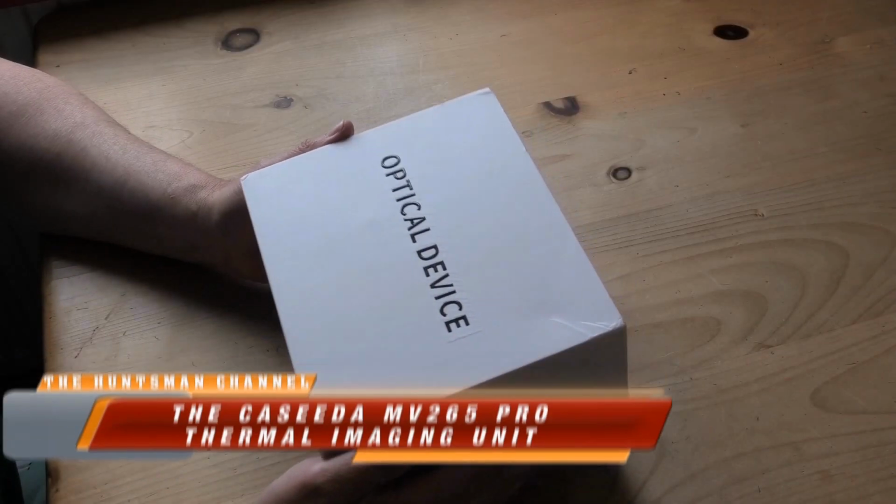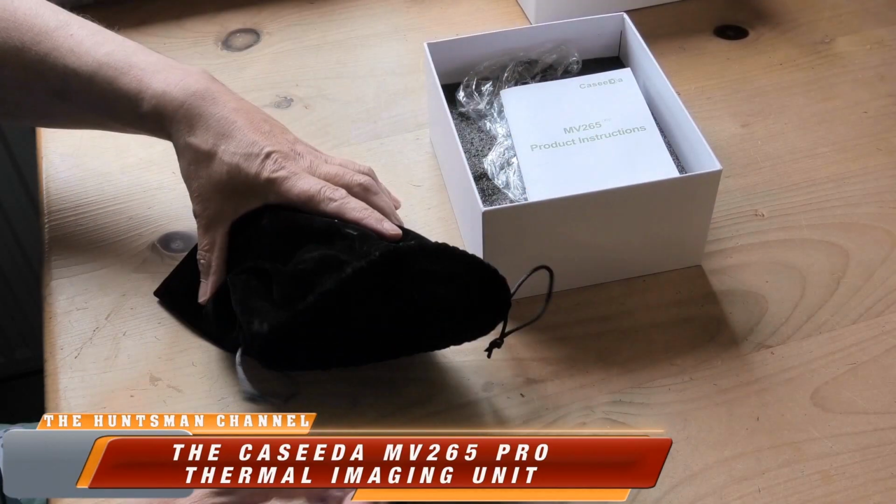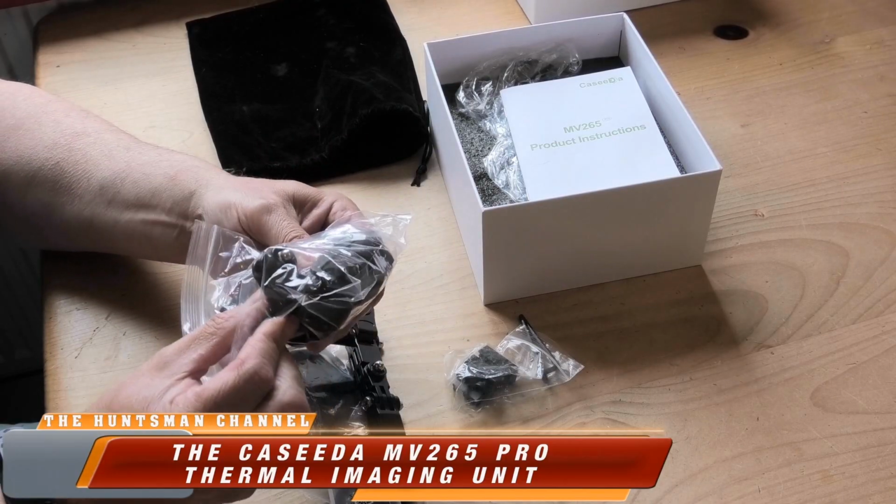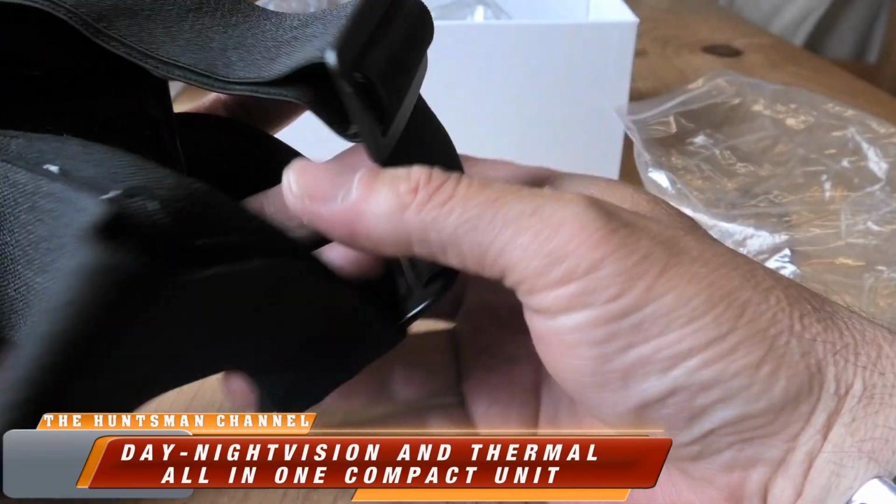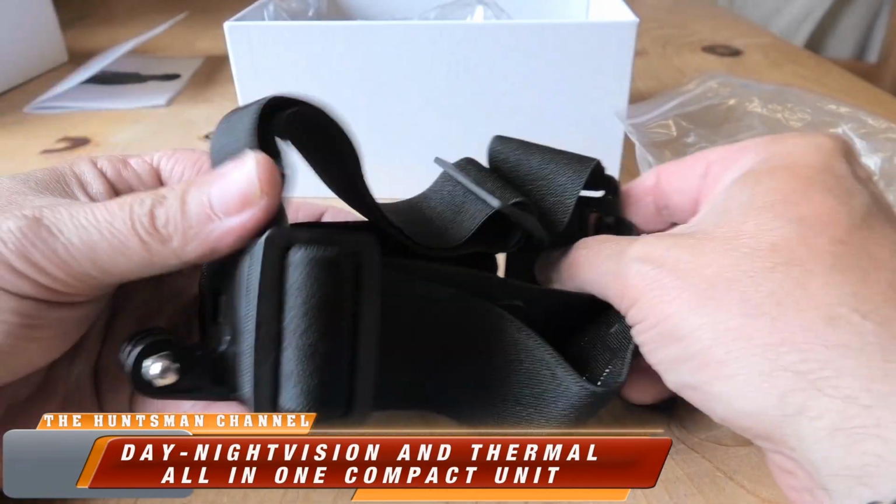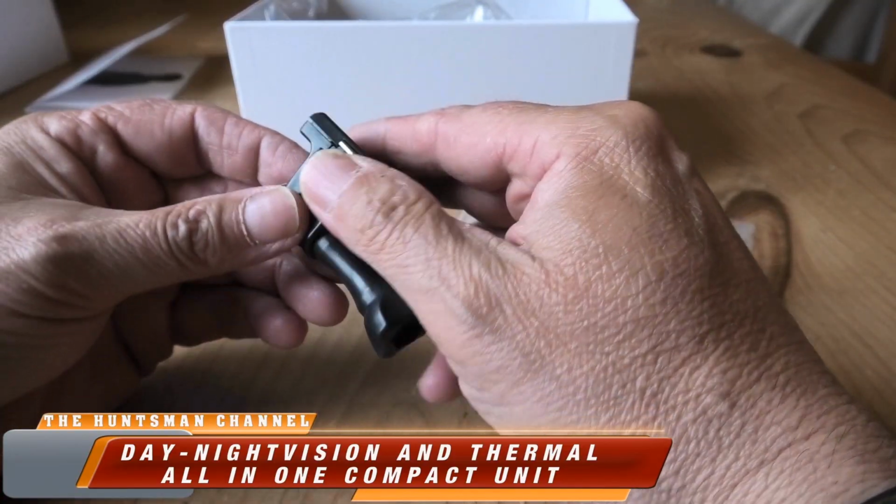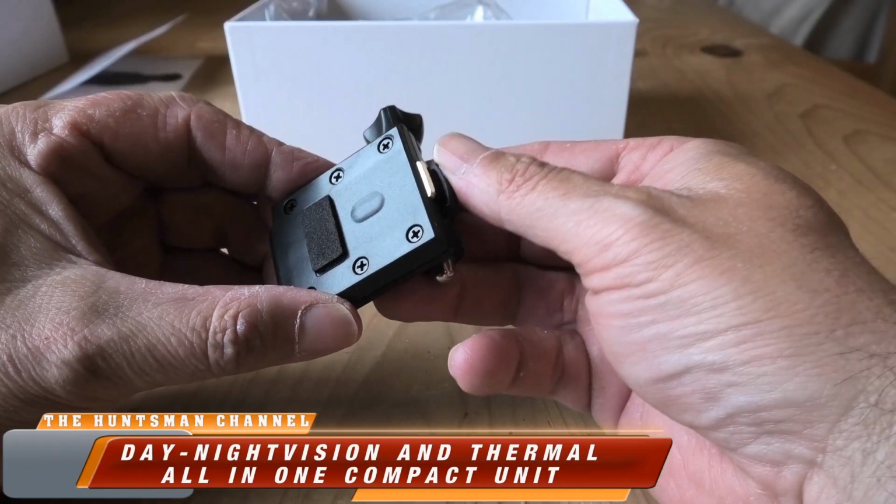So PEST kindly sent me what I shall describe as an entry-level thermal imaging unit if you're on a tight budget. Now, if you're familiar with the GoPro cameras, these attachments will be familiar. Supposedly you can head mount the MV265. I didn't, but the option is there if you wish.